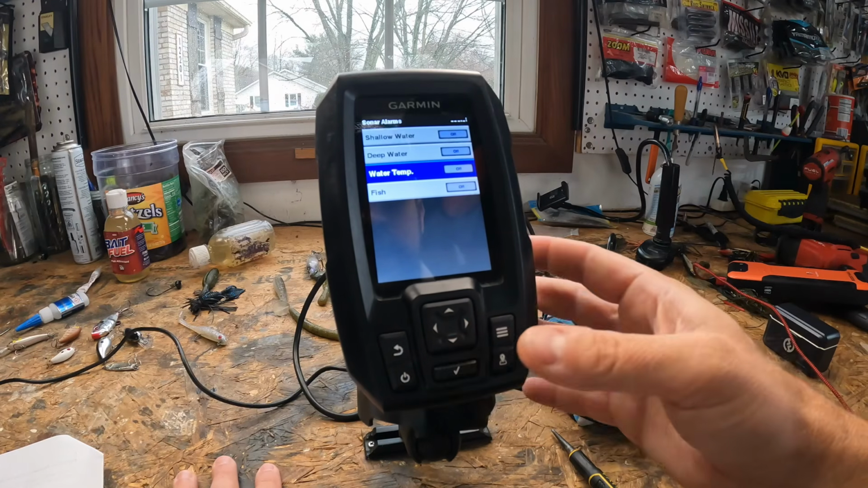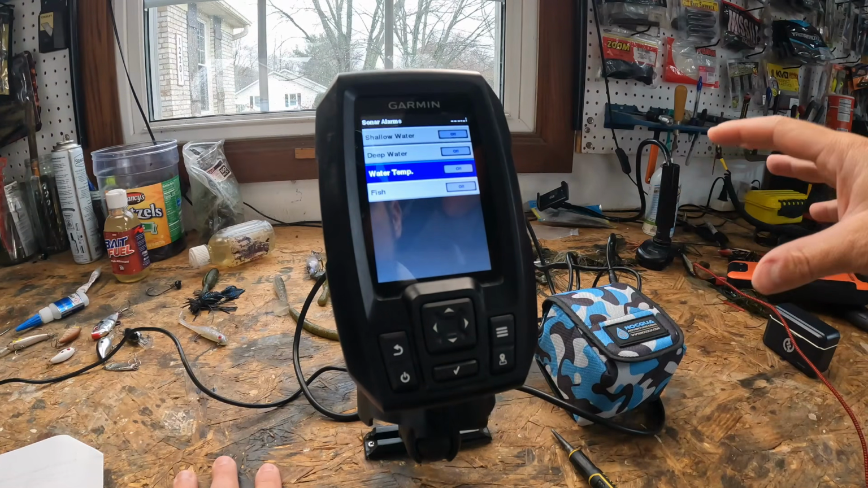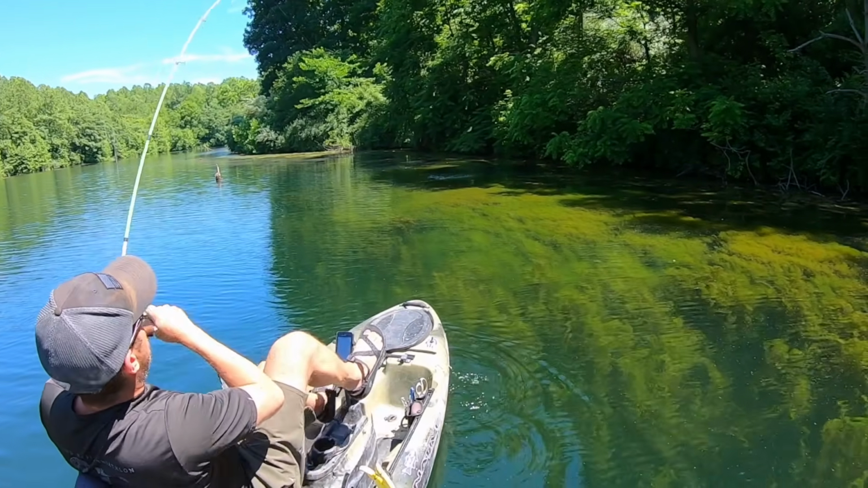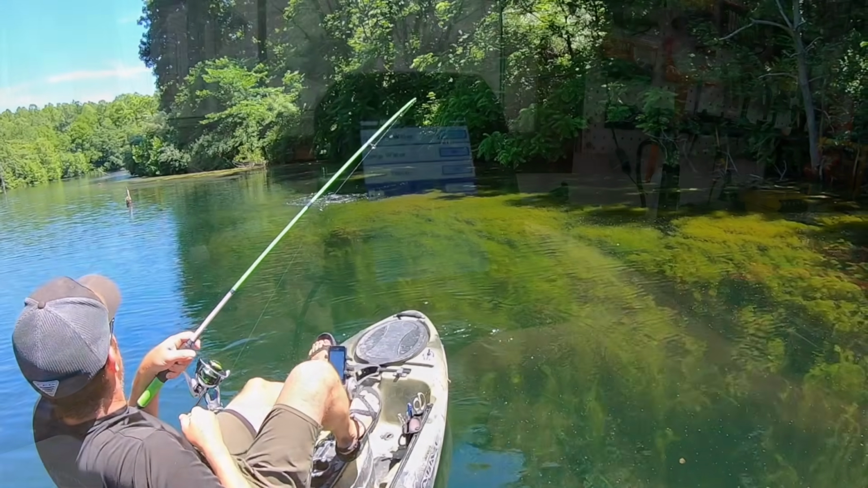Water temp. Maybe you're like, hey, I dialed them in at a certain water temp at a different part of the lake. You want to come back here and you want to find out that water temp at other parts of the lake. You feel like that might be where they are holding. And then you have your fish alarm.